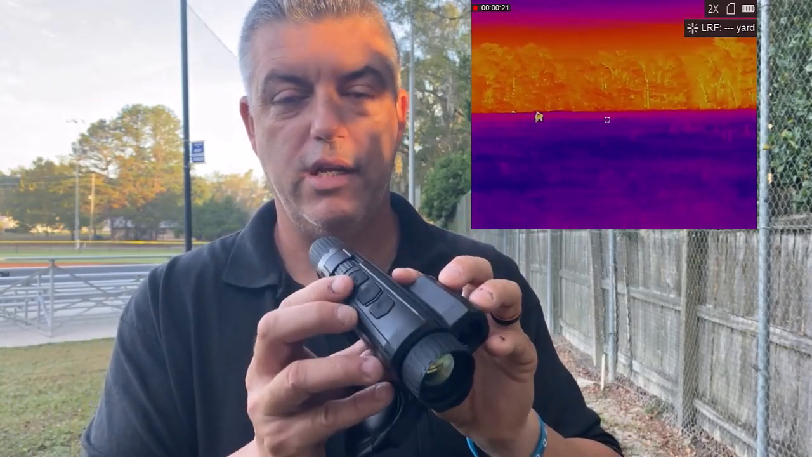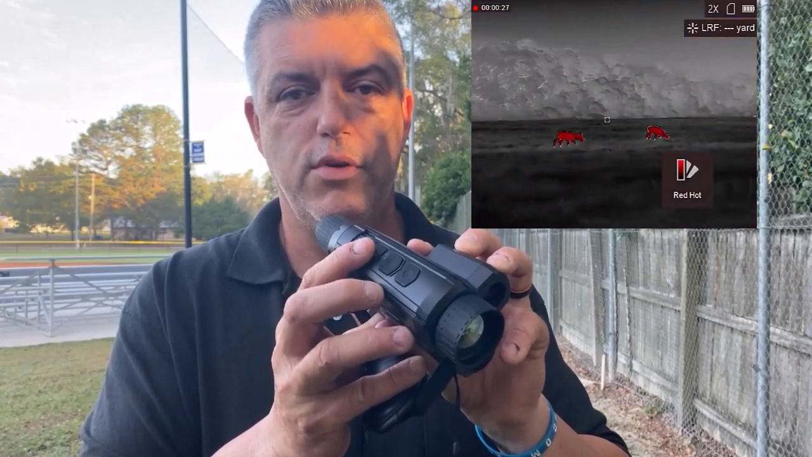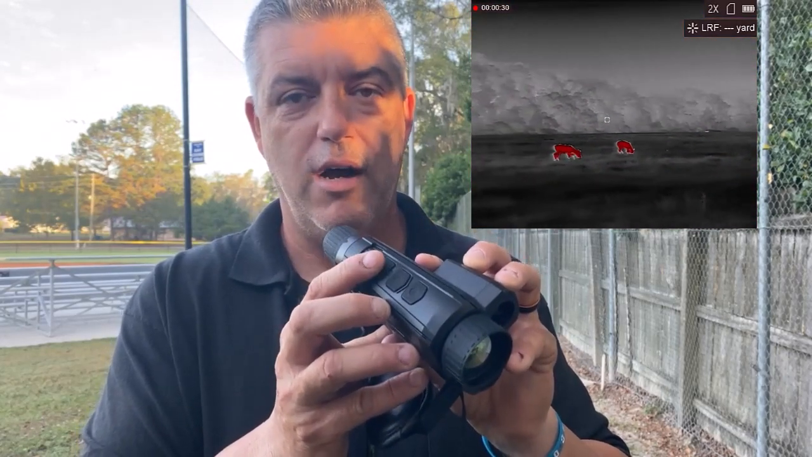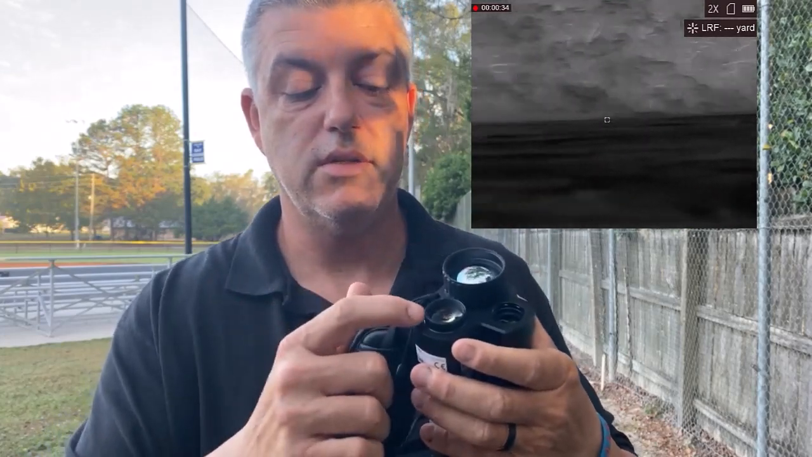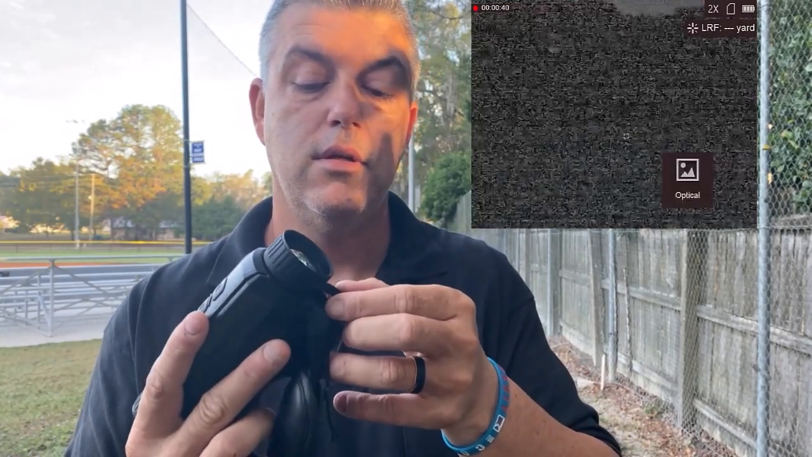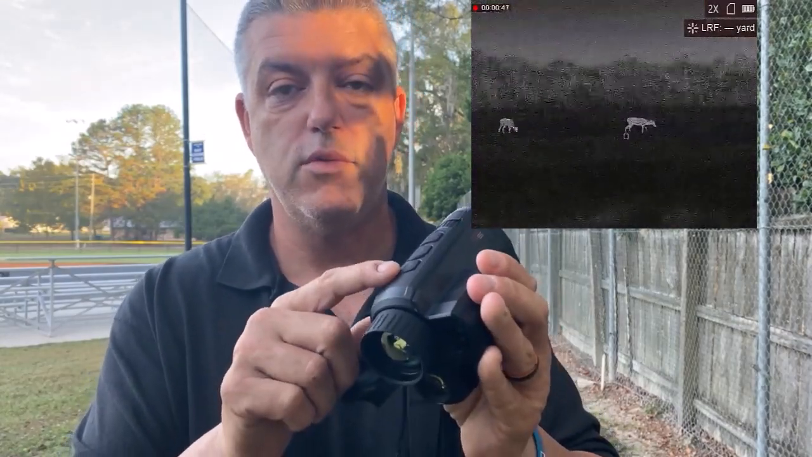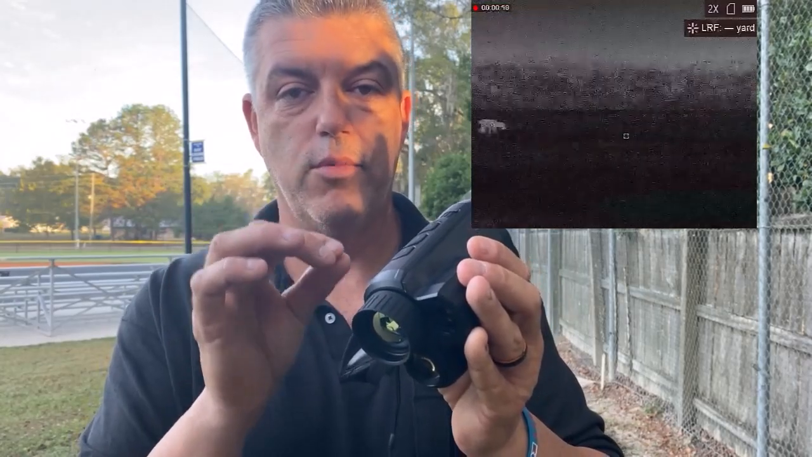This unit in particular goes from white hot to black hot to red hot to fusion. And then also it has an optical mode, which is this one right here, which is just optic. And then it also has fusion, which fuses the optic and the thermal together.